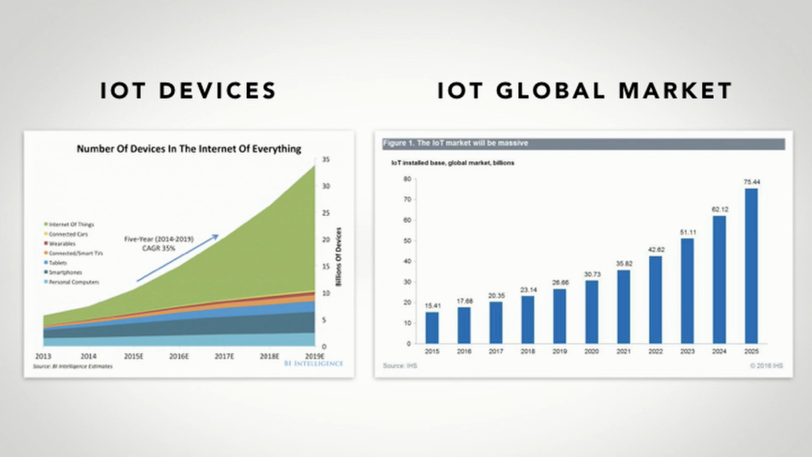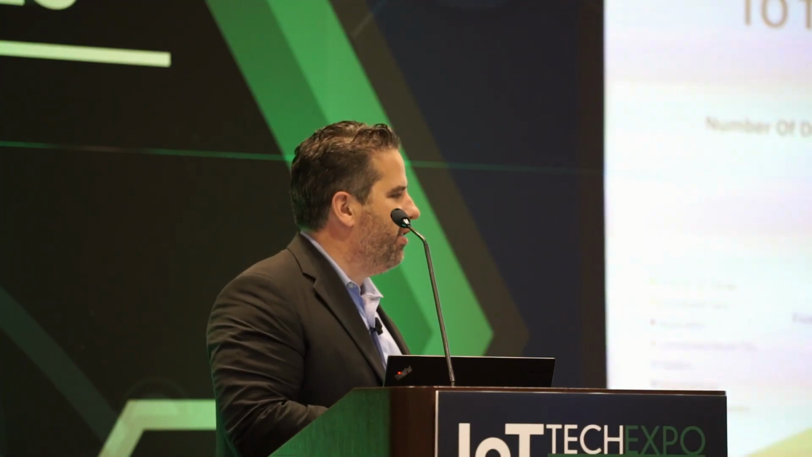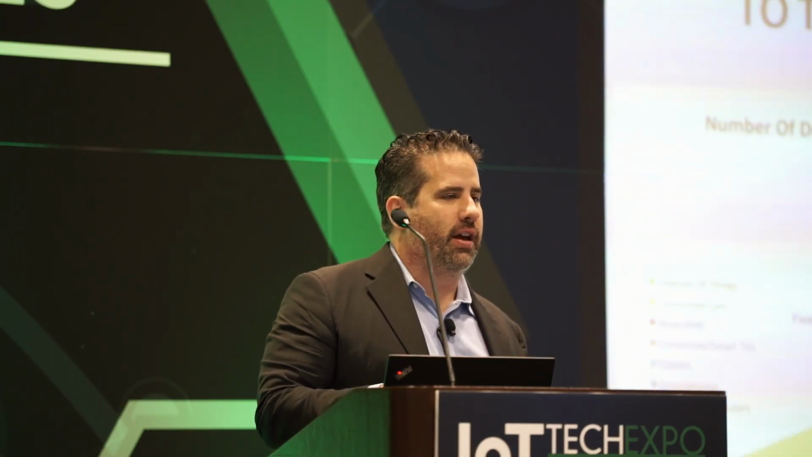By 2019, they say there's going to be 35 billion sources of data in the marketplace. 35 billion sources of data, which is kind of crazy. If we think there's a lot of noise now, imagine how much noise is going to be in this space with 35 billion devices producing data. It's going to be kind of scary. So the important thing we must do is hold each other accountable for producing good data that's actionable, reliable, easy to transmit, and economical as well.